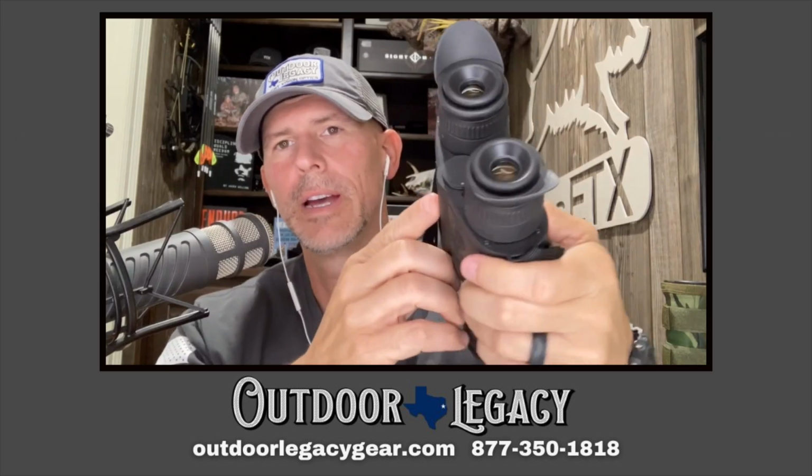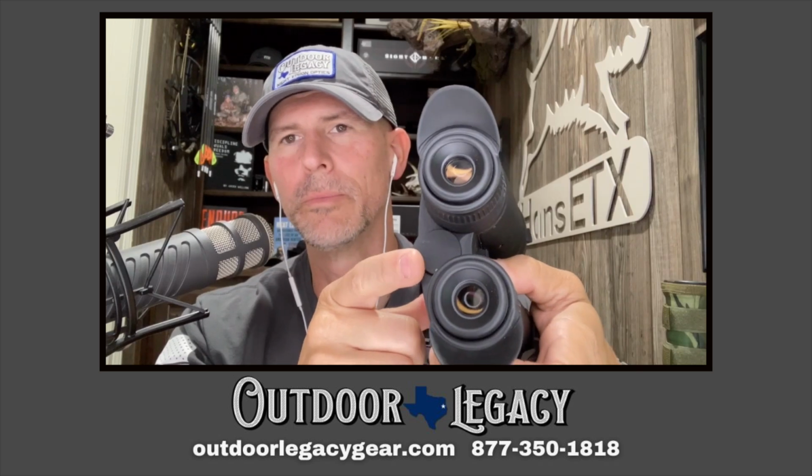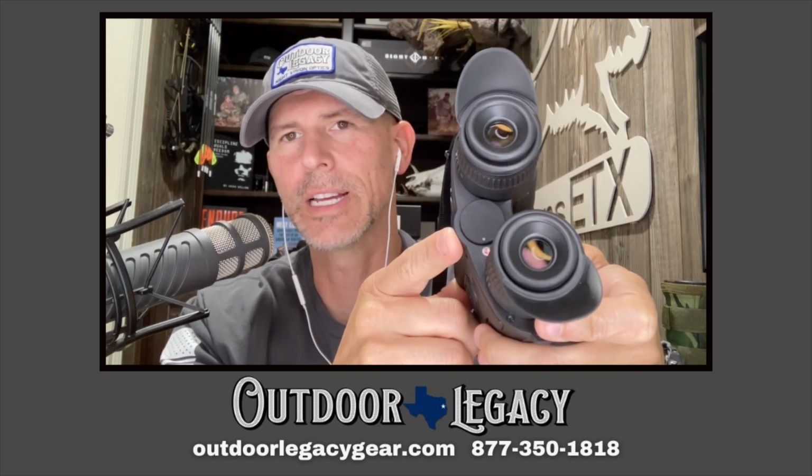So right here in between the eyepieces is where the removable battery, that's the little station that it comes in.